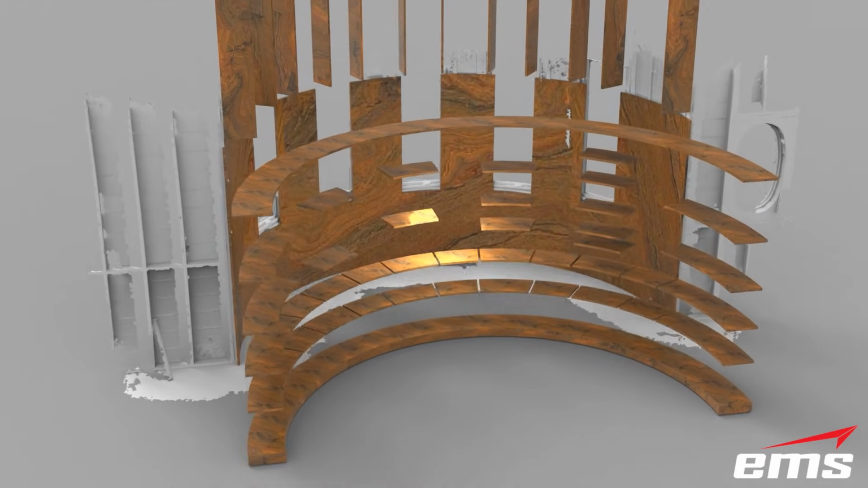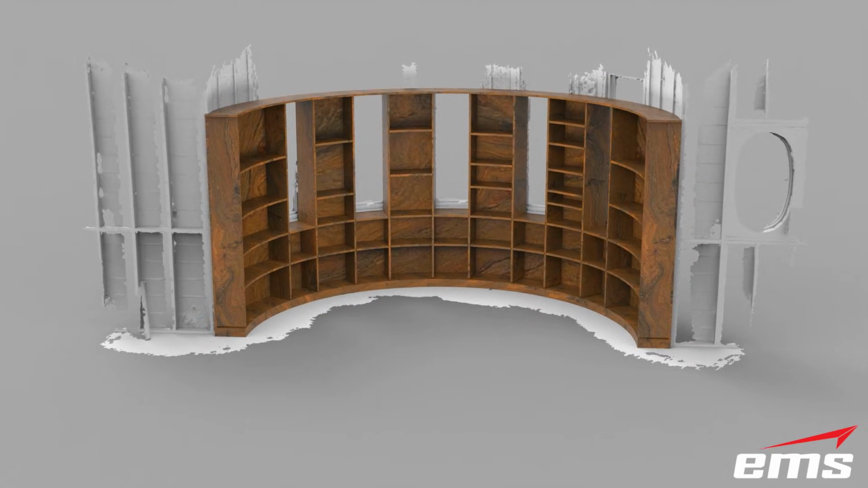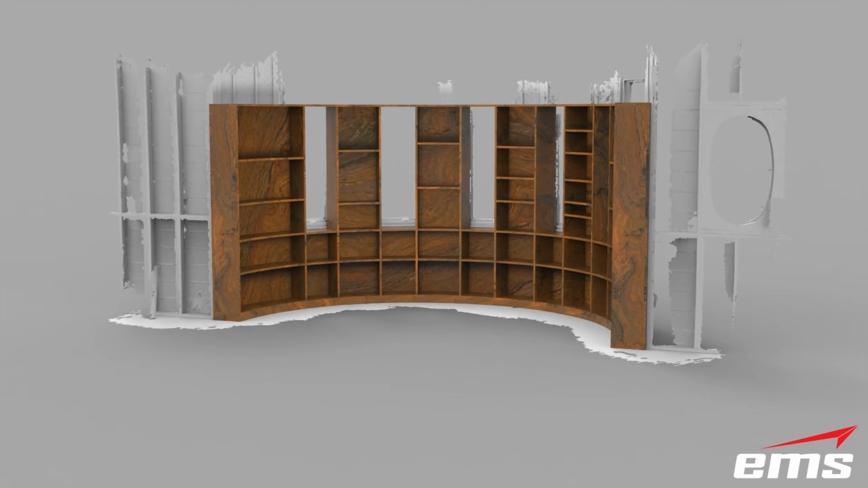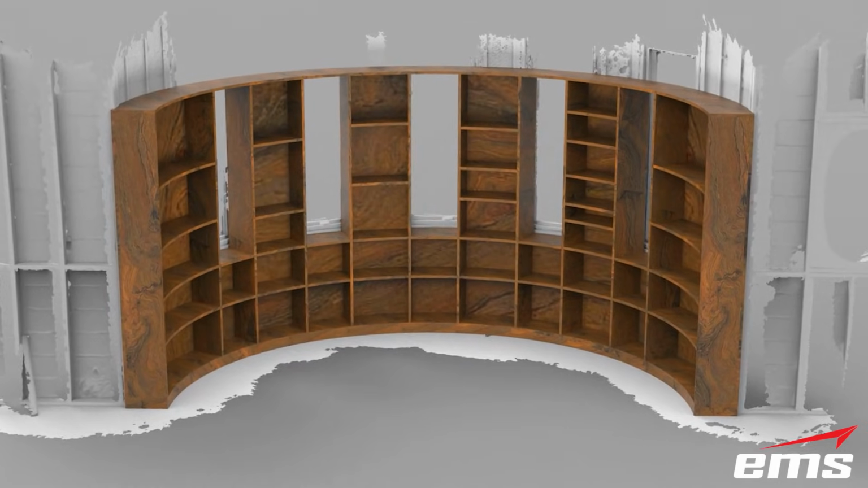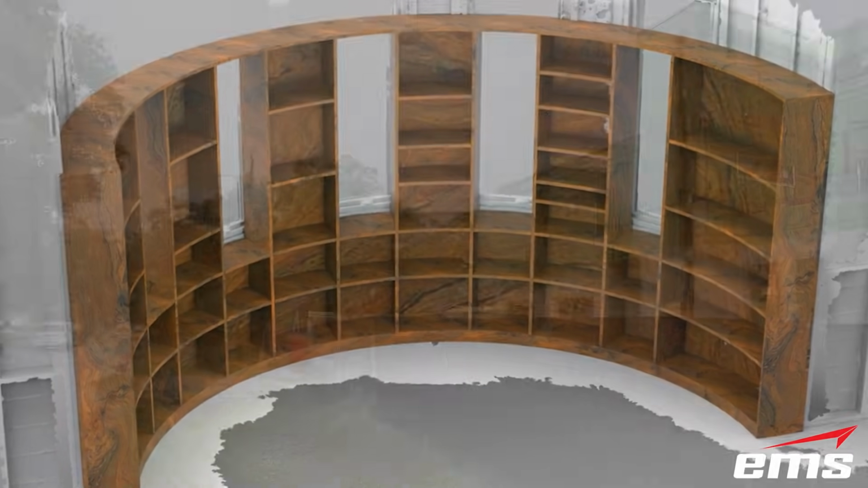No on-site trimming, no wasted material, and no guesswork. The installation went smoothly, and the homeowner was thrilled with the outcome. The finished piece perfectly complements the room's architecture, combining craftsmanship with cutting-edge technology.